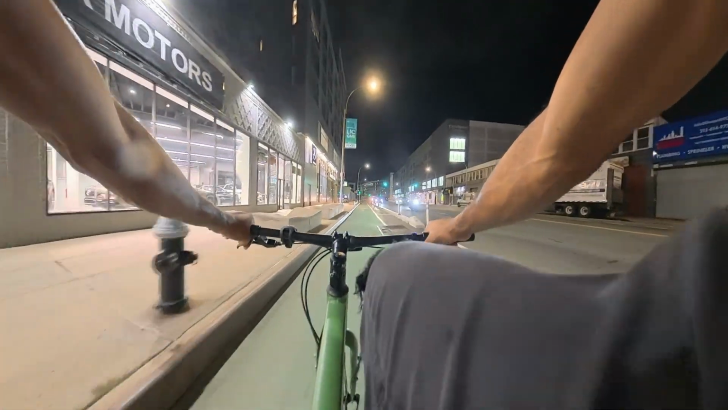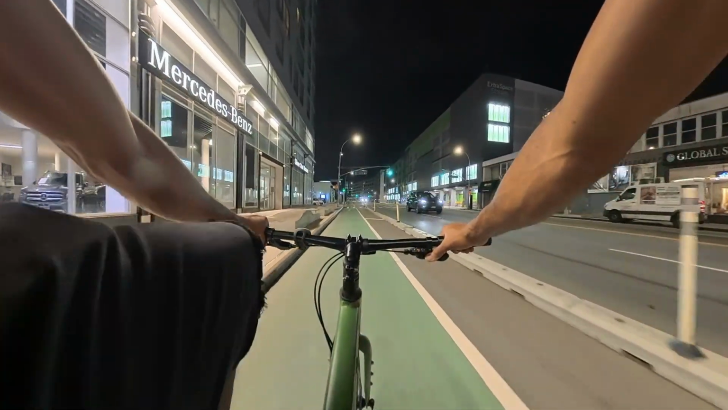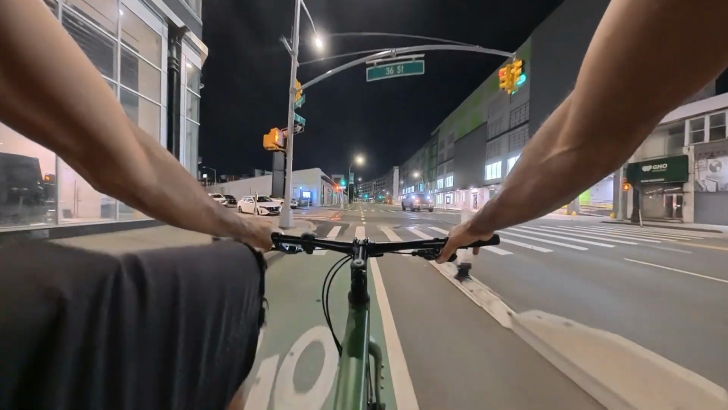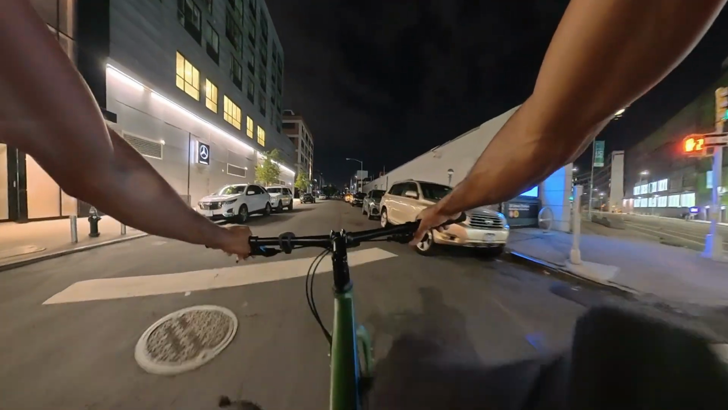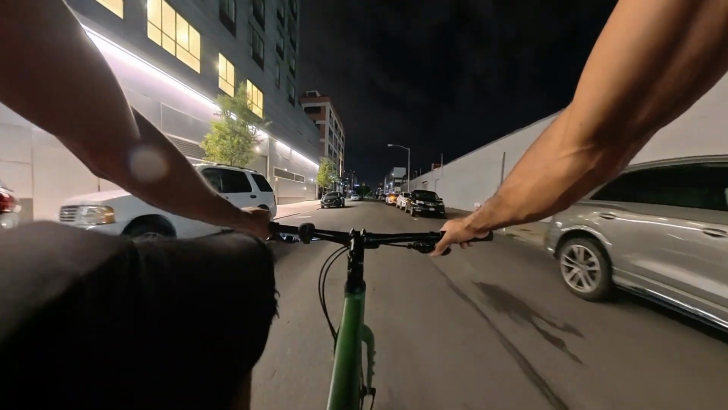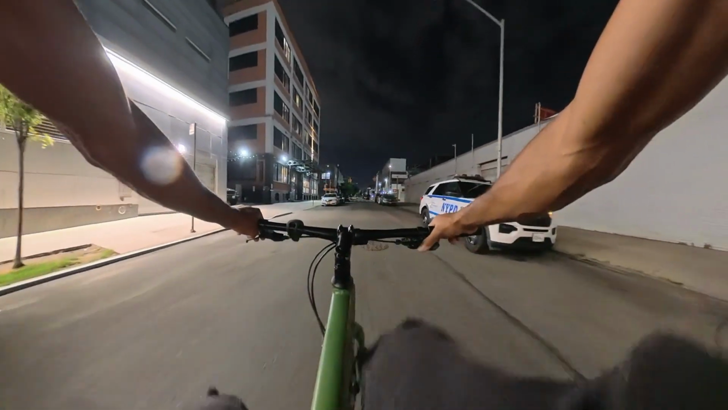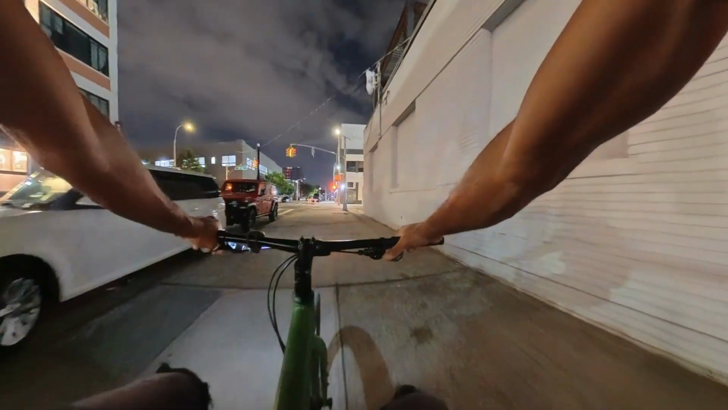And the other cool thing about taking your bike into the city, if you work in the city, is I didn't have to wait for no subway, didn't have to wait for the Long Island Railroad, didn't have to wait for none of that. Just ride in, ride out, no waiting, no train delays, none of that.